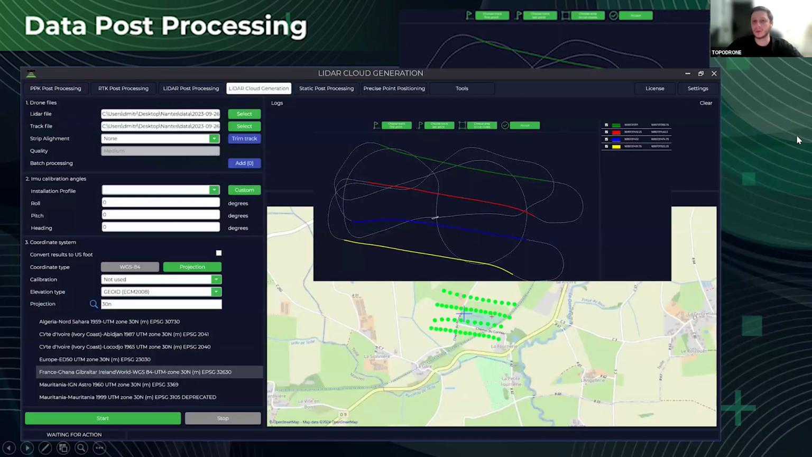Let's understand what we shall do with LiDAR, because the LiDAR post-processing stage contains 2 steps. First of all, it's the LiDAR post-processing with trajectory generation, and after that, the cloud generation. I will not show you the trajectory generation because it's a super one-click solution. You just need to upload all of the data to the TOPODRONE software, and after that, you can click the start button. All of the data which was uploaded will be uploaded to the TOPODRONE server. It's a cloud calculation, and in a couple of minutes, you will see that the trajectory file is already downloading.